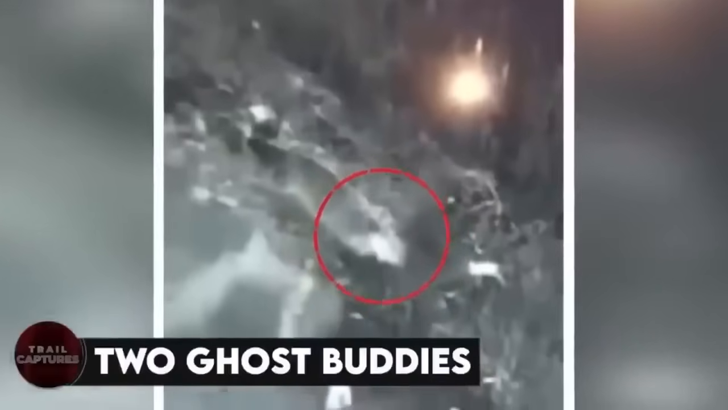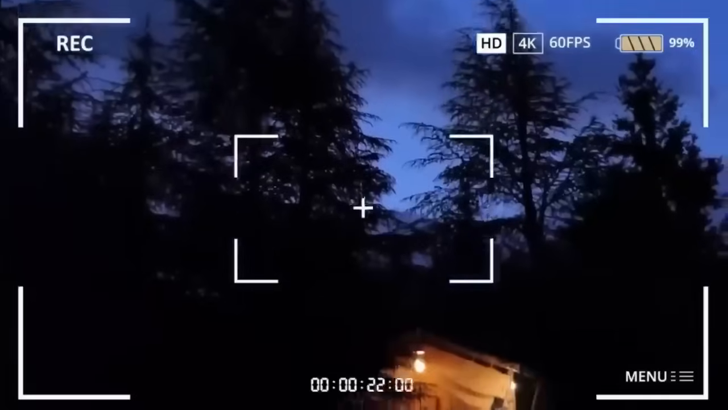Two ghost buddies. This man was going through the camera's recordings for some purpose, but what he saw there was just too terrifying not to share on the internet. As the minutes passed, we see two figures emerging from the right side of the screen. It looked like a big man who was holding the other one, which looked like an animal or something. What exactly were those? No one could tell. All we have is this recording and 100 questions.